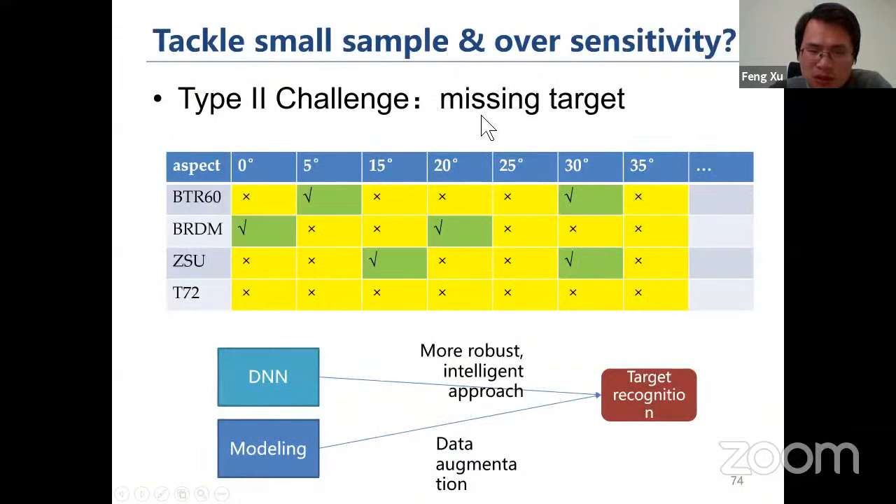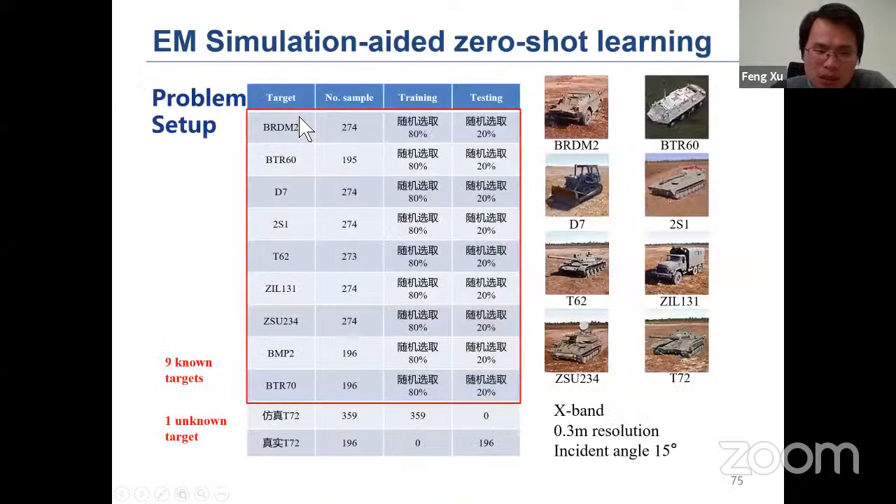So, type 2 challenge: what if an entire target is missing? For that, we have to resort to other types of information. One approach is using EM modeling. For example, here we show an example. We have nine known targets, but one T72 is unknown. For this unknown target, if we are given a geometry CAD model, we can simulate SAR images.